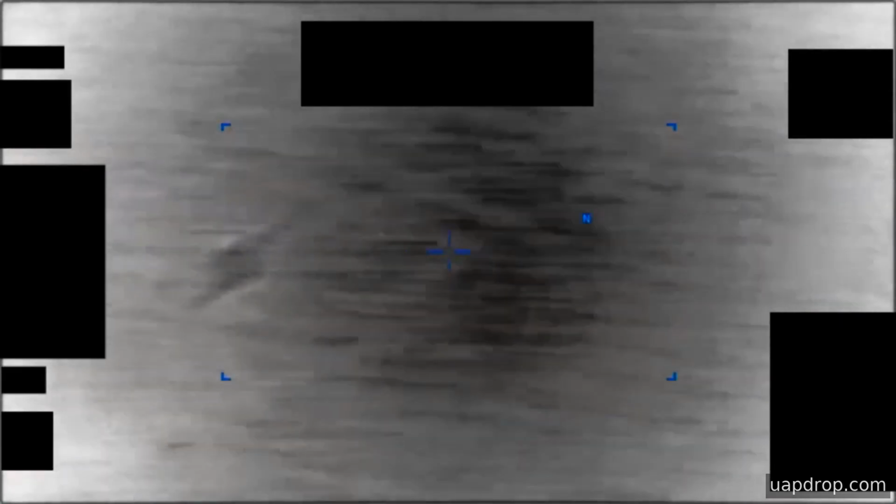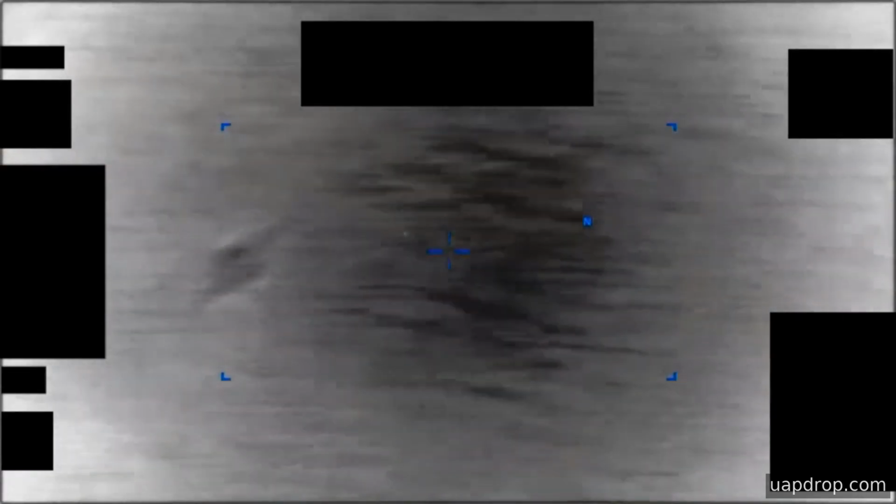Then a second area of contrast moves into the top right portion of the field of view. As the second area appears, the sensor changes its pointing and the operator or the automated tracker pans to follow that new target. The clip contains no on-screen annotation that establishes custody, and AARO notes this material was held on a classified network and that many items located in the collection lack a substantiated chain of custody.